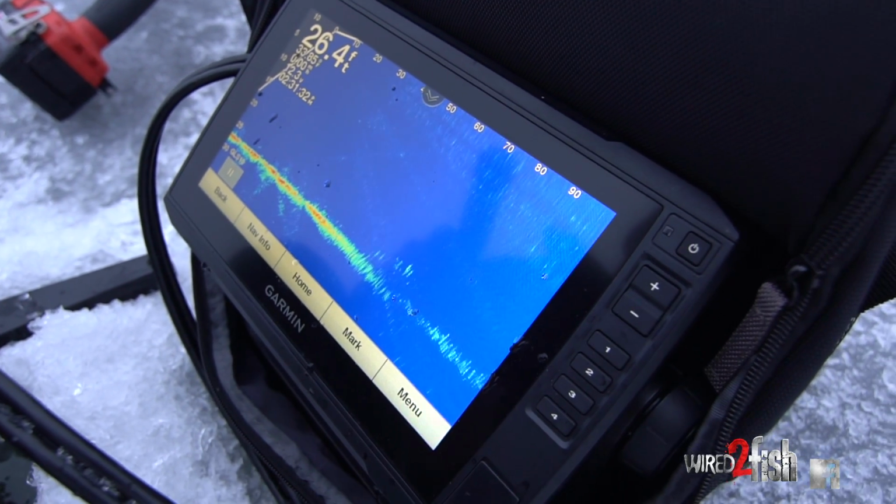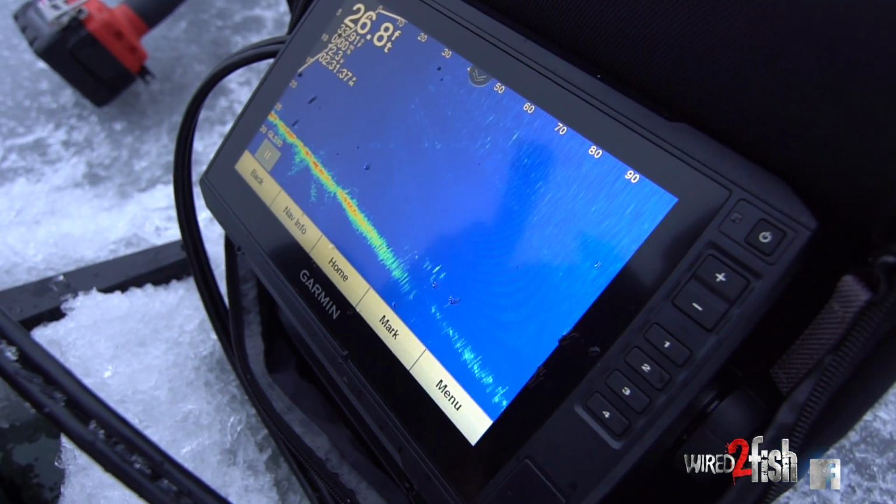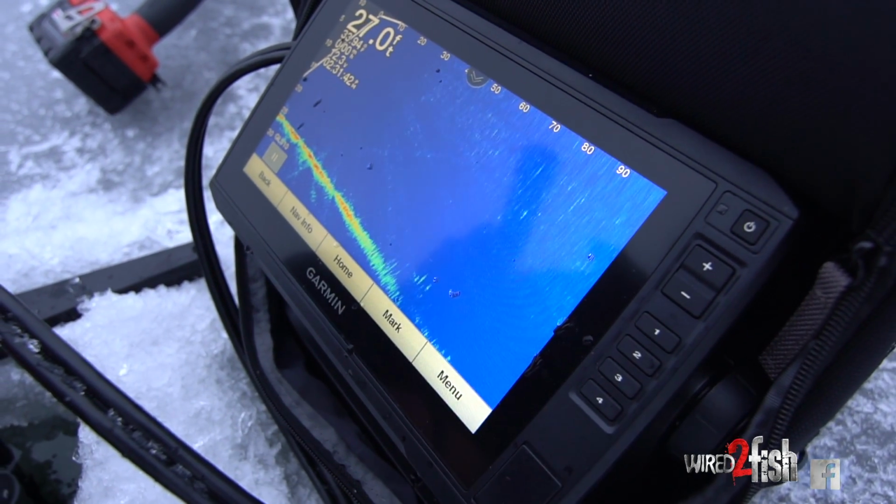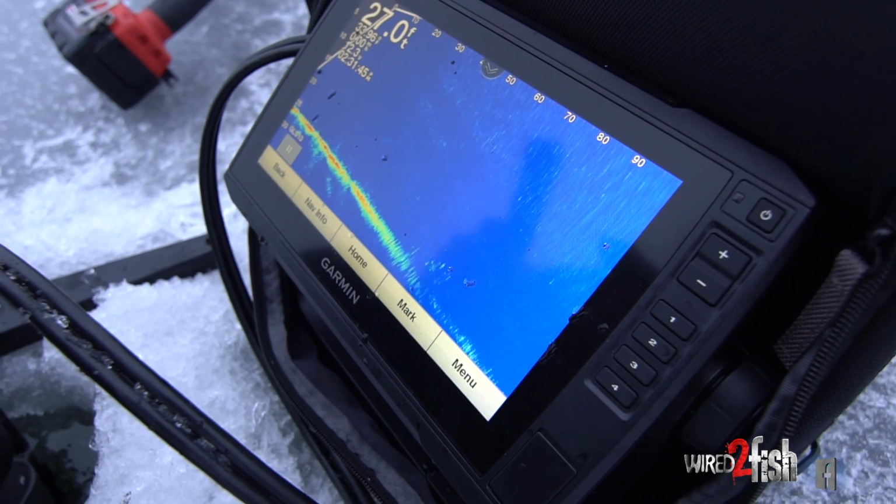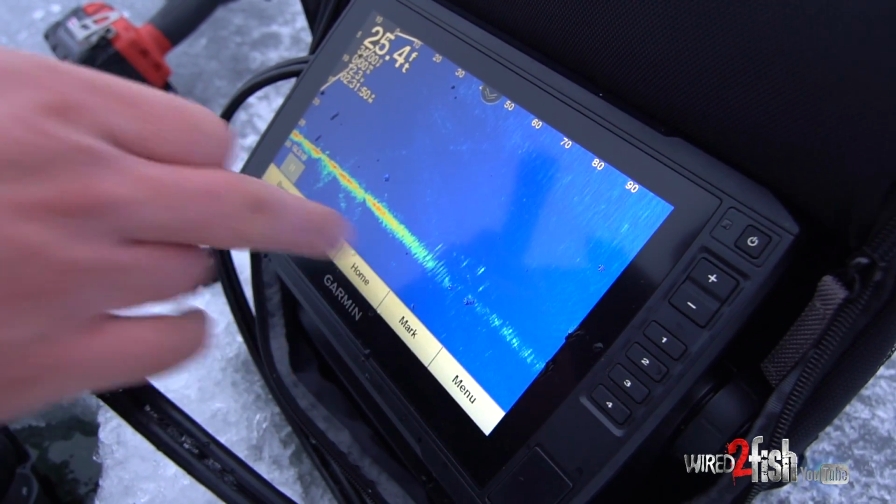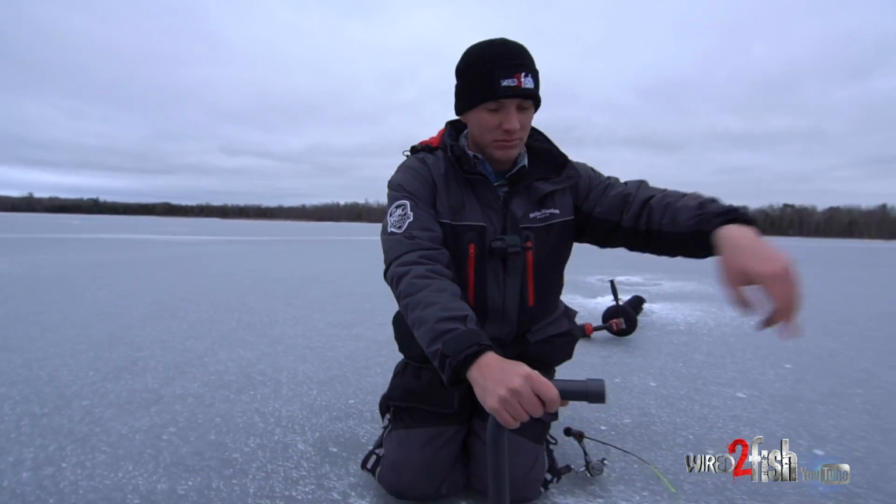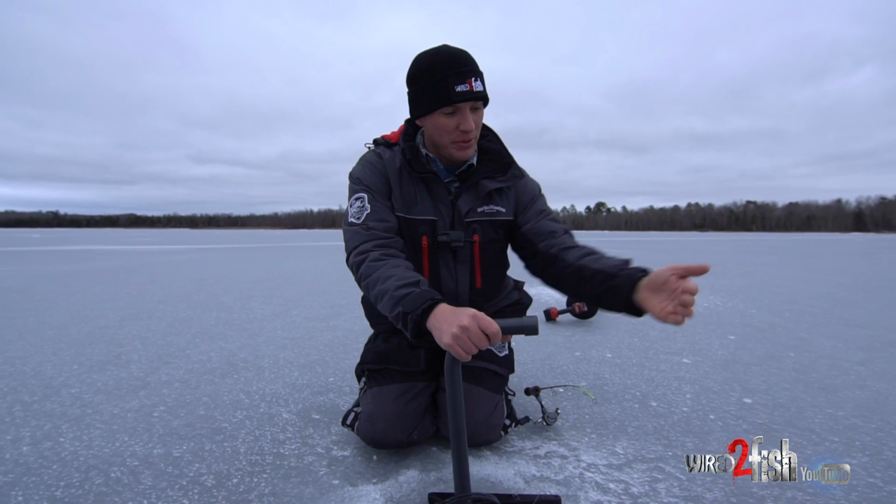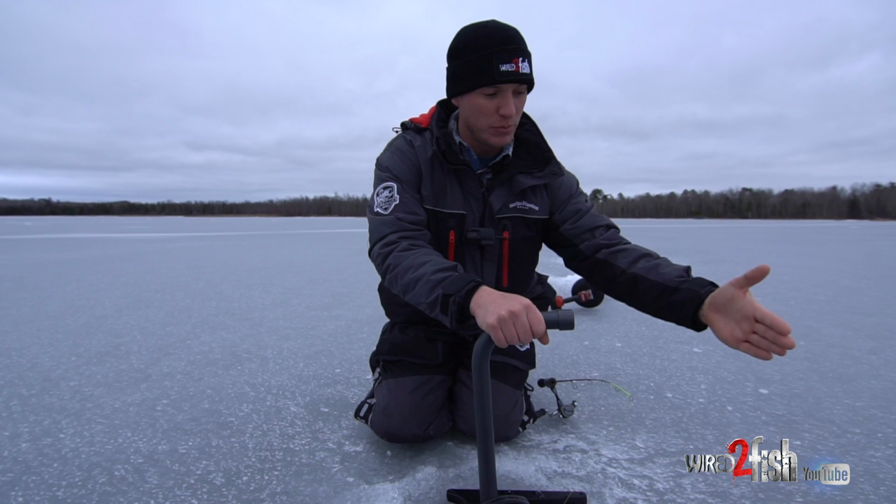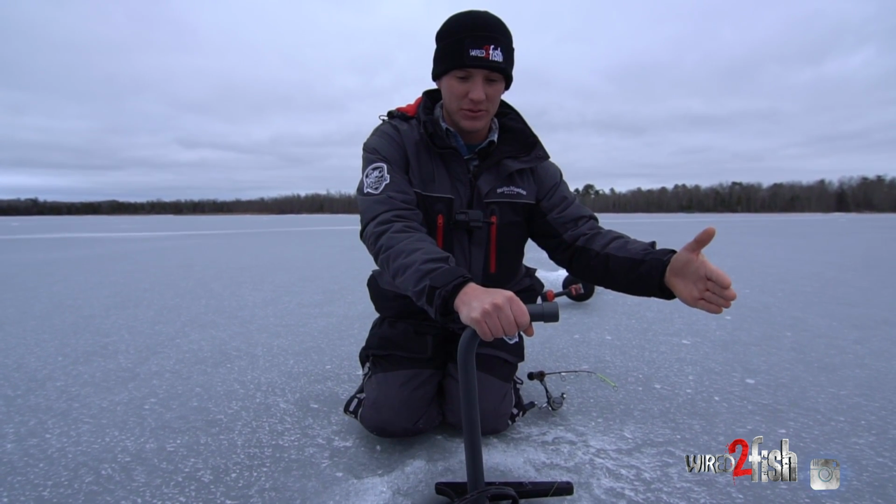Now if those fish were sitting perpendicular to my sonar, they'd read really, really well. But since they're moving away, I'm just kind of looking down the barrel of those crappies, looking more at their tails. That's why it's a real dismal mark. So let's say this is my transducer pointing out 80, 90, 100 feet, and a crappie is swimming away. Your signature is going to be so much more thin than when he's perpendicular to your transducer. So keep that in mind when you're on the hunt.